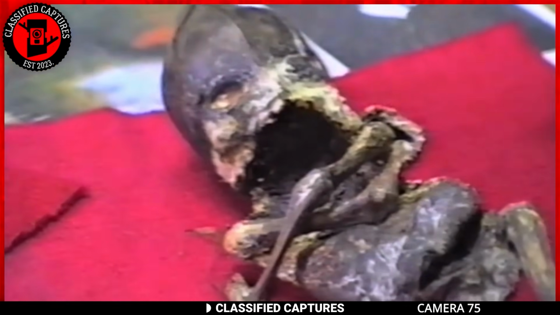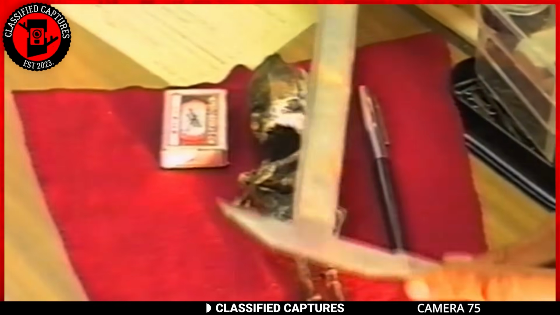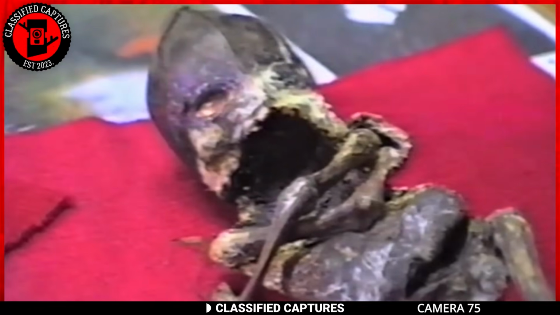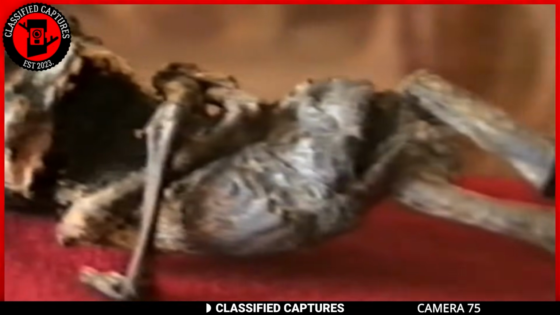Some theories suggest that it was a deformed human fetus or a premature baby, while others argue that it could be a non-human primate. In any case, the lack of clear documentation and scientific analysis makes it challenging to determine the true nature of Alyoshenka.